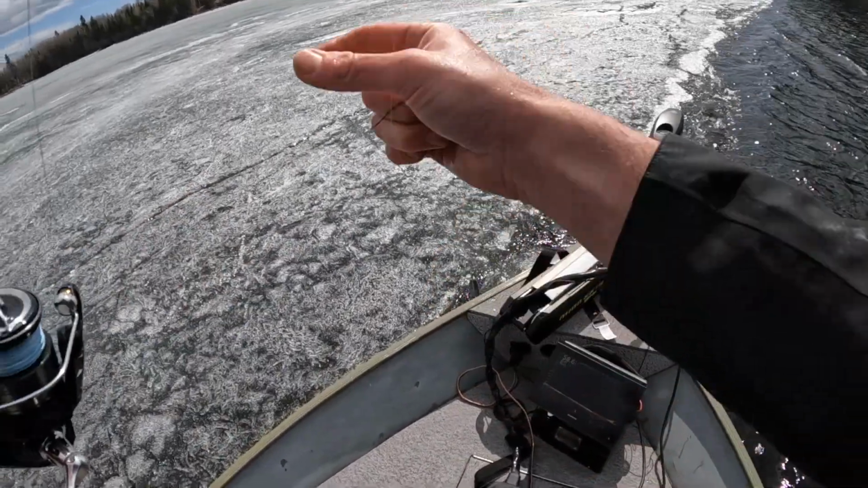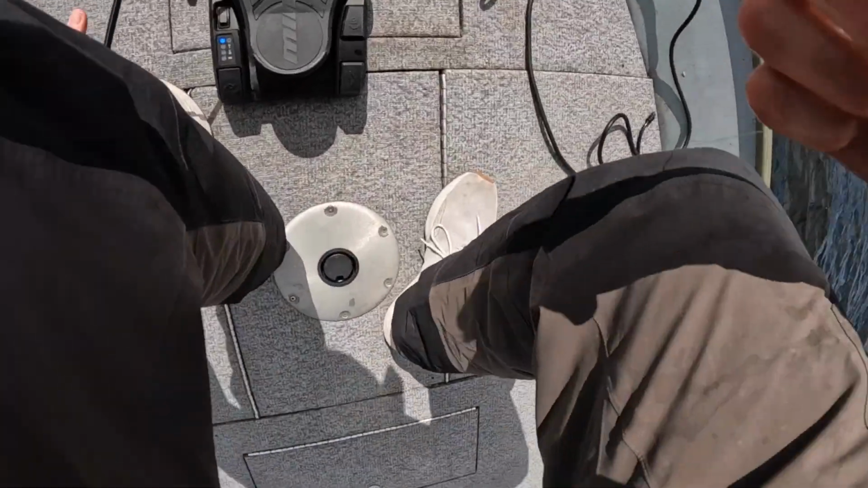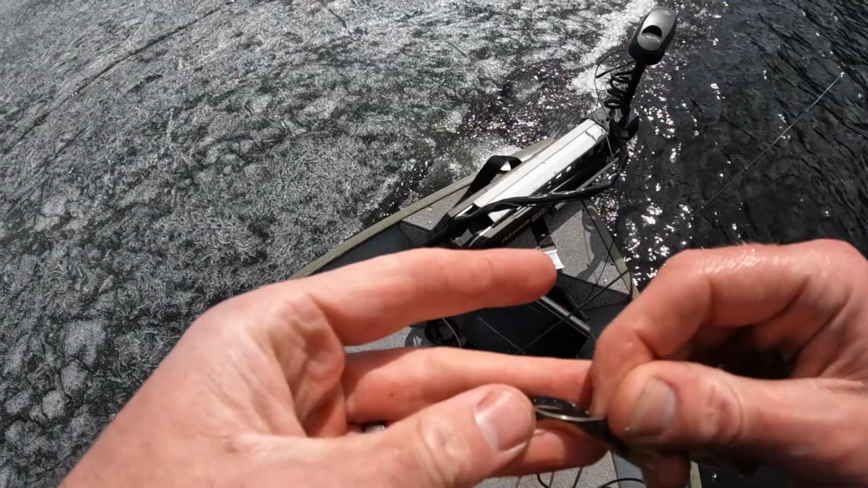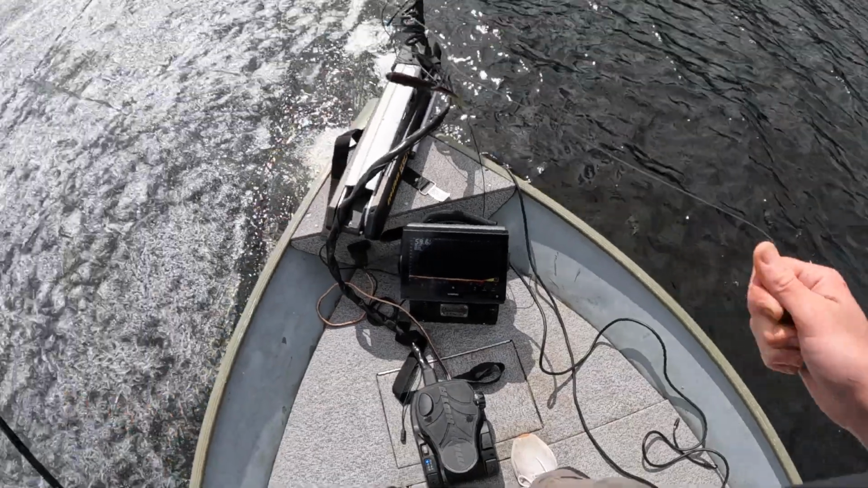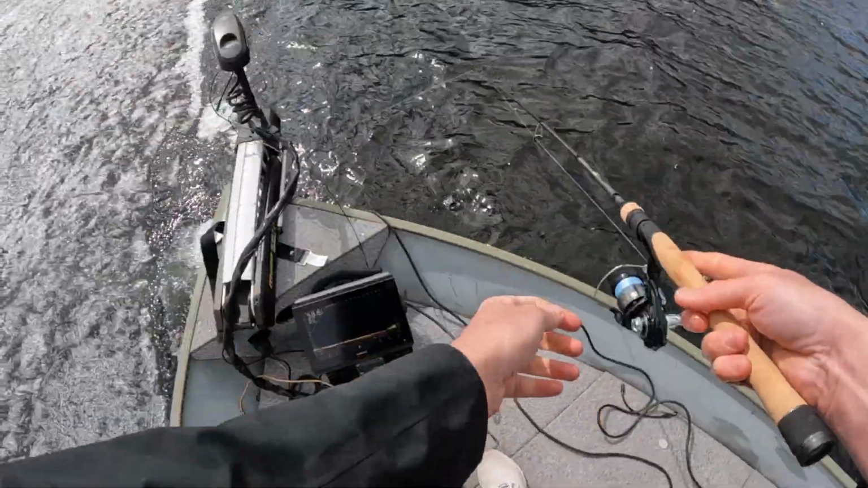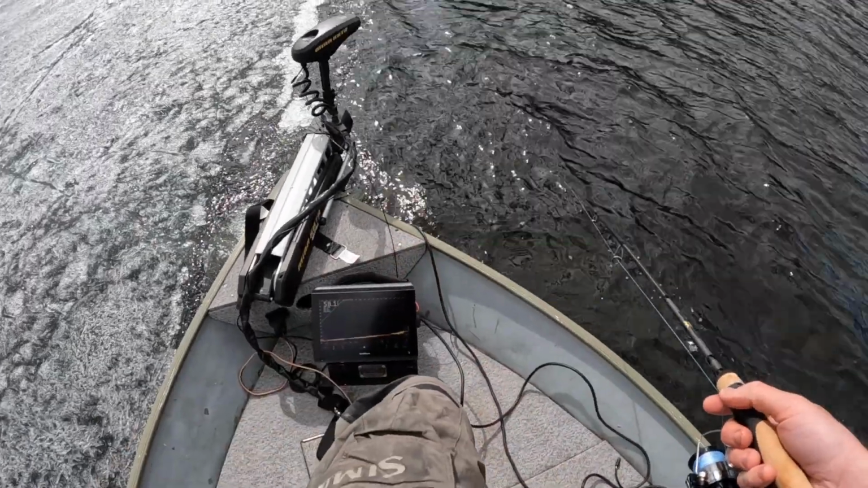Usually use the quarter for ice fishing, but it's that one-off red line drop shot hook. Got a little livey here. Just gonna pin that back up through the dorsal. Little rattle on there in case I got to call them in a little bit. And this should be a little more streamlined to get down there, and then I can just crawl it.